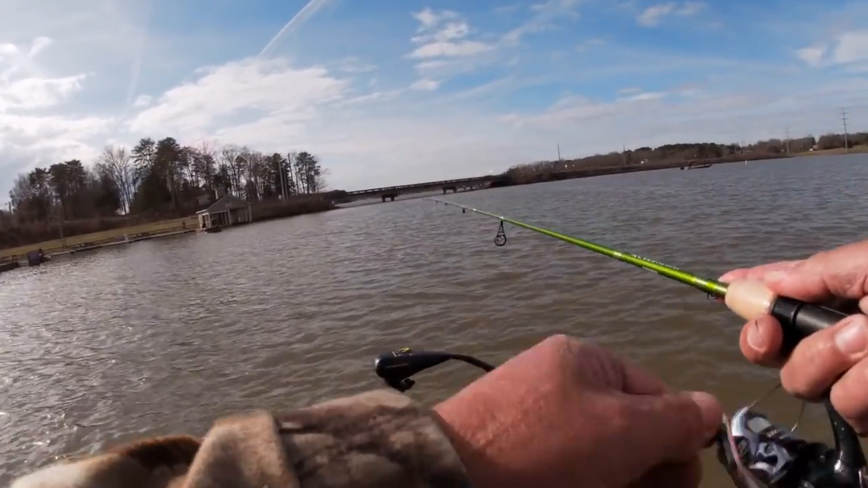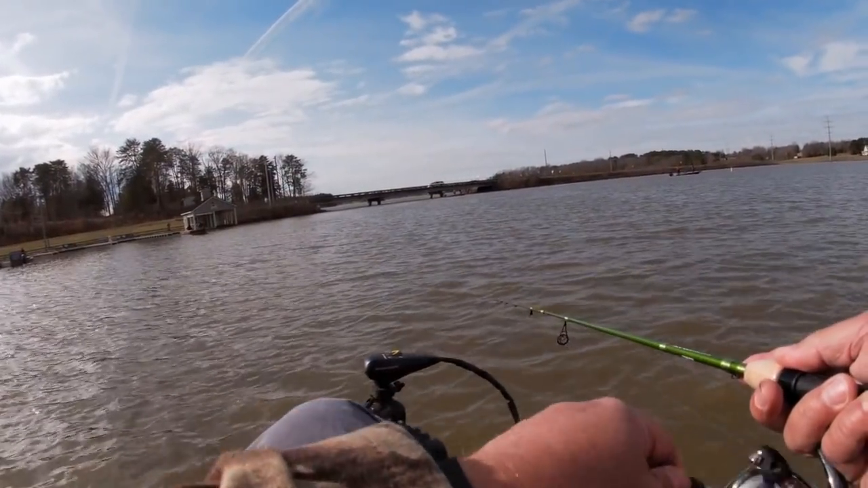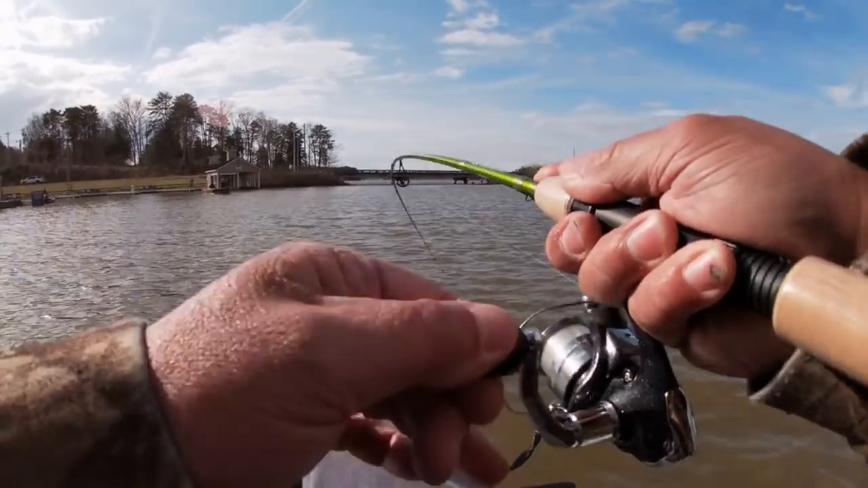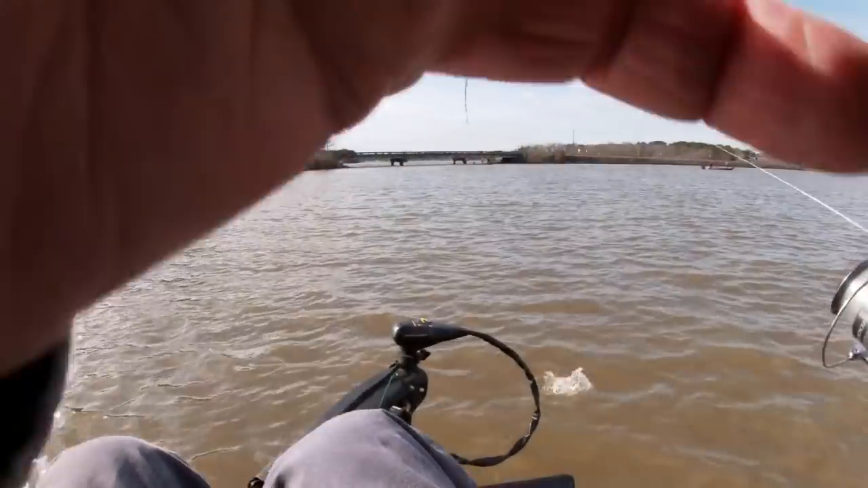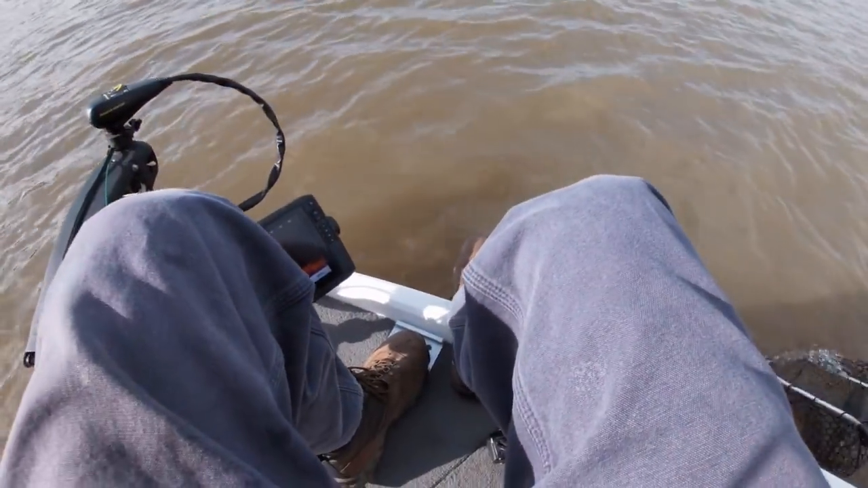We see if we can drop that lure right down in there. These fish are moving, y'all. Boom. They are definitely moving. That's another good crappie right there. That's a good crappie. Gotta dip him, y'all. That's a good one right there.